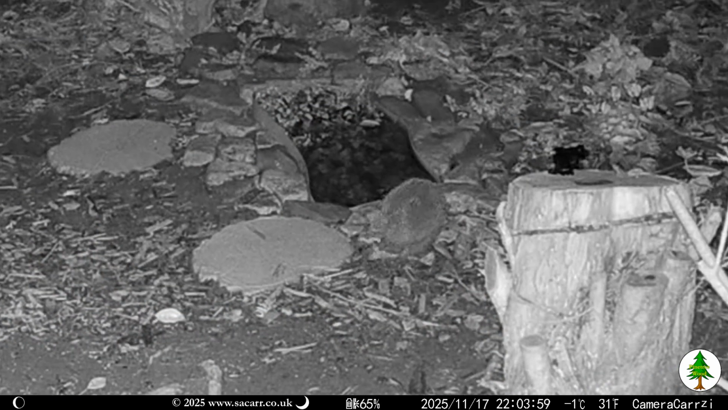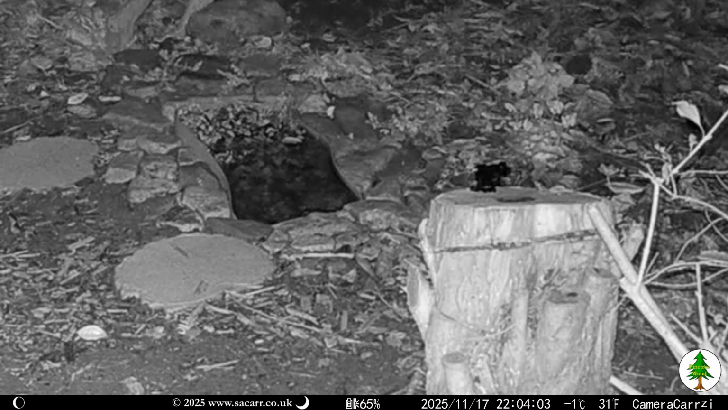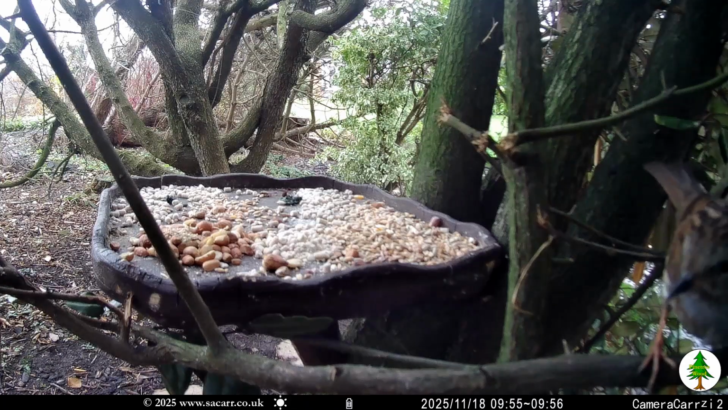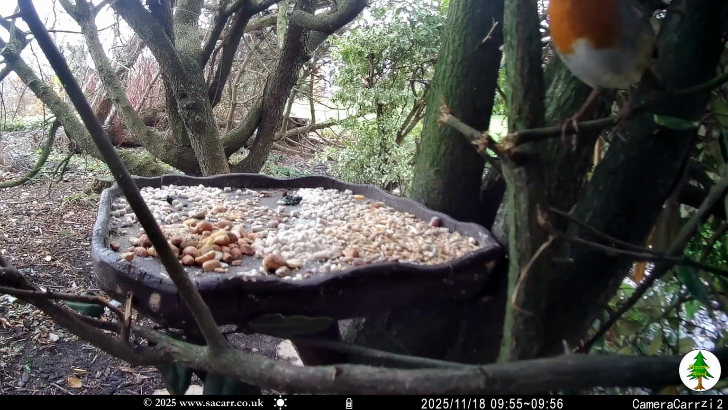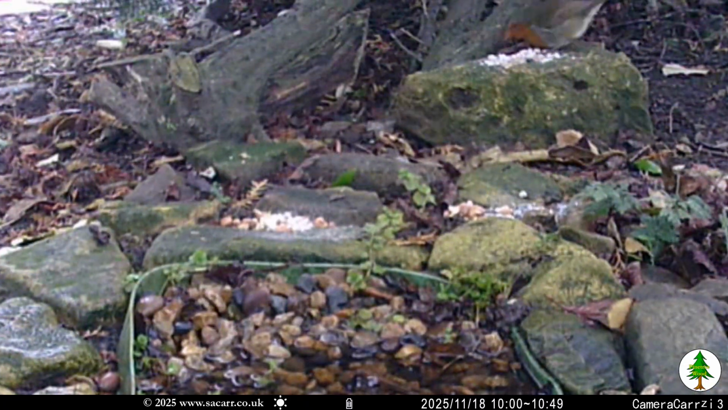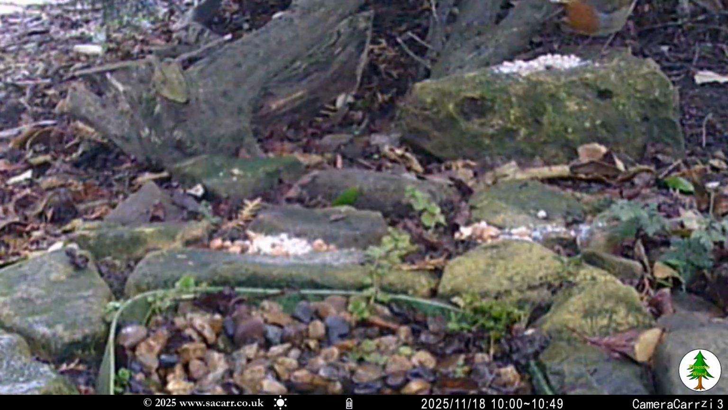Just after 10 that evening, the hedgehog was passing by the pond. On the 18th, I put the two small action cameras out. Camparktrailcam 2 has motion sensing and has a fairly good lens. That was overlooking the bird table. The one marked Camparktrailcam 3 was set up by the pond.